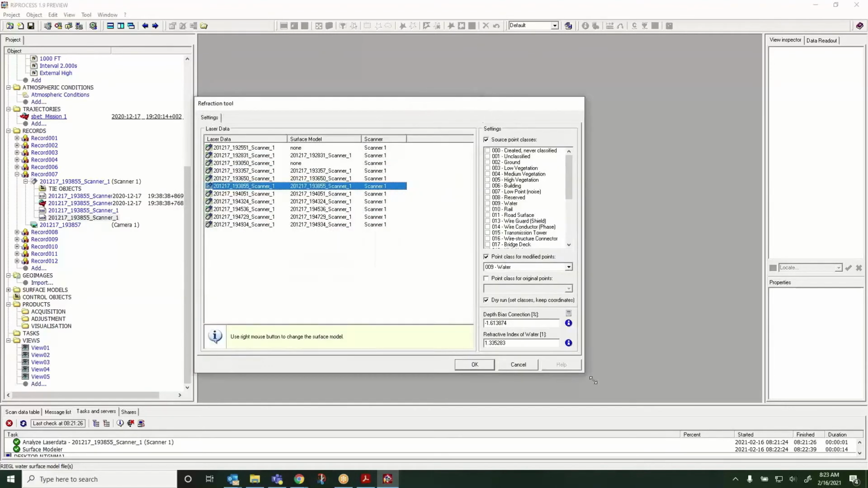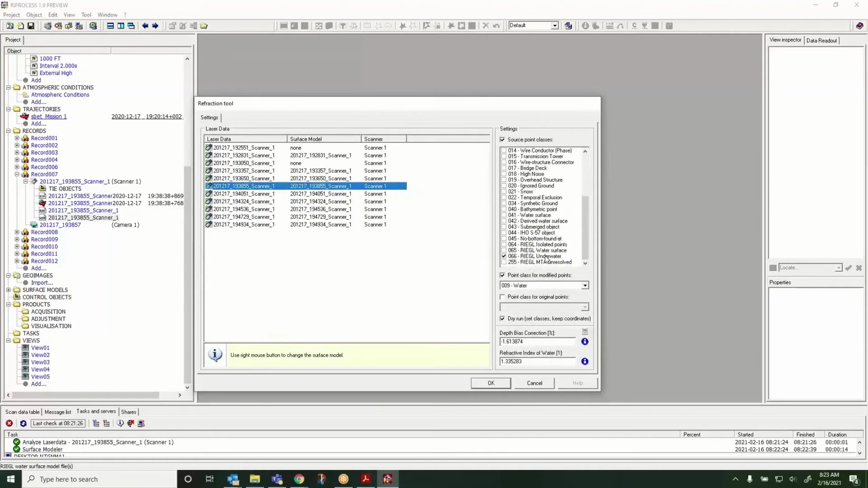So it's going to look at all these point settings here. And what we want it to do is look at those records and put it in the water class. Sorry, actually I want them in the underwater class there.